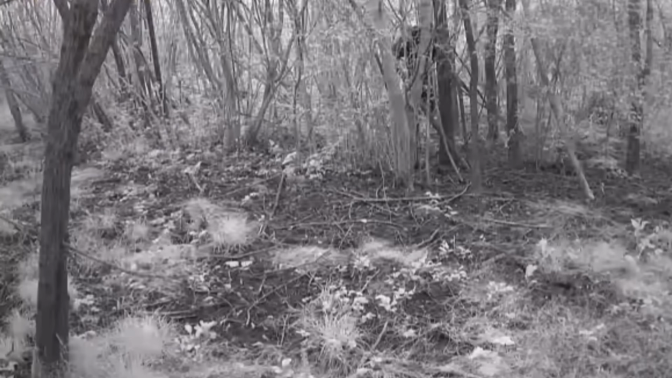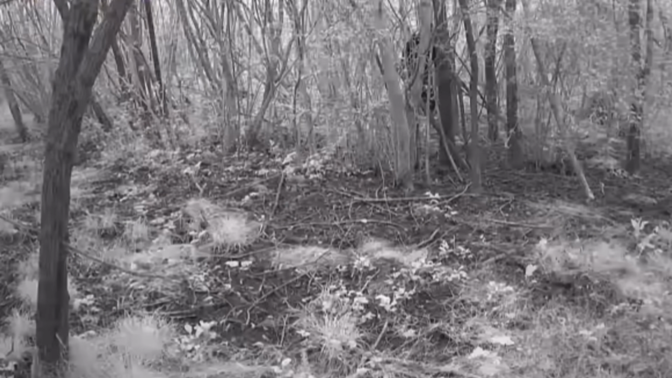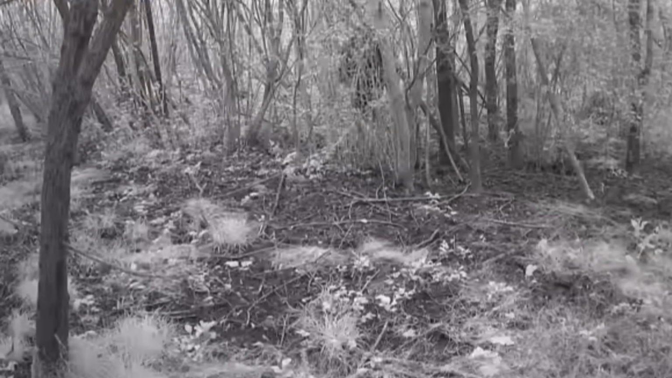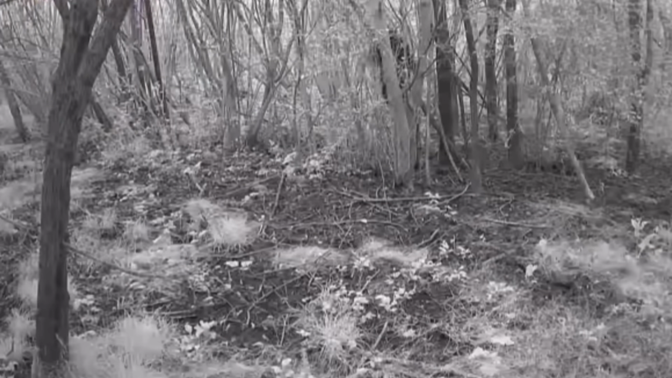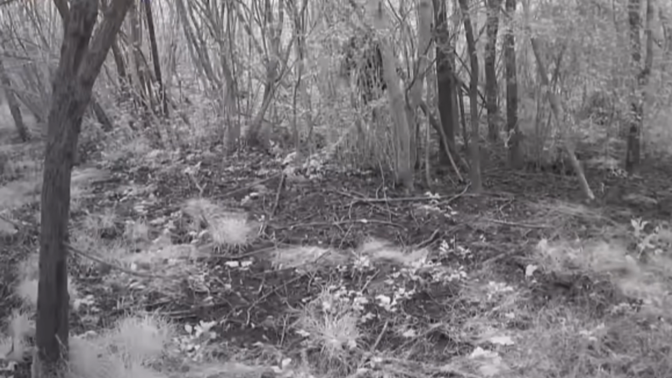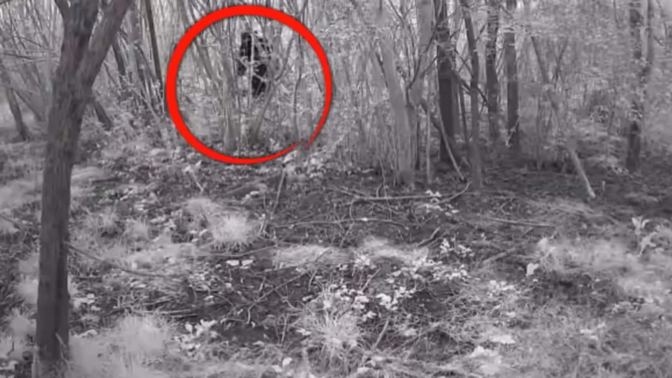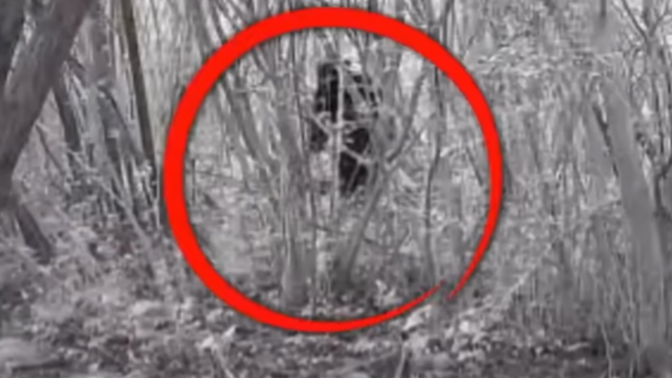A large dark mass moves behind the trees. A dark mass that resembles no other than Bigfoot. We can tell it's rather large and has the classic Bigfoot shape. The explorer estimates it to be around 7 feet or so. He tries to rationalize what he's seeing by saying this could be someone in a costume trying to mess with him, and that he somehow saw him put the cameras up.